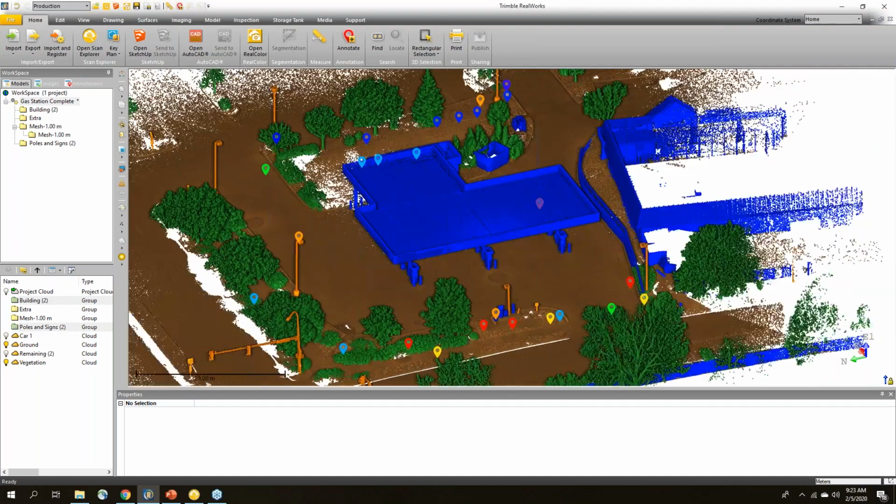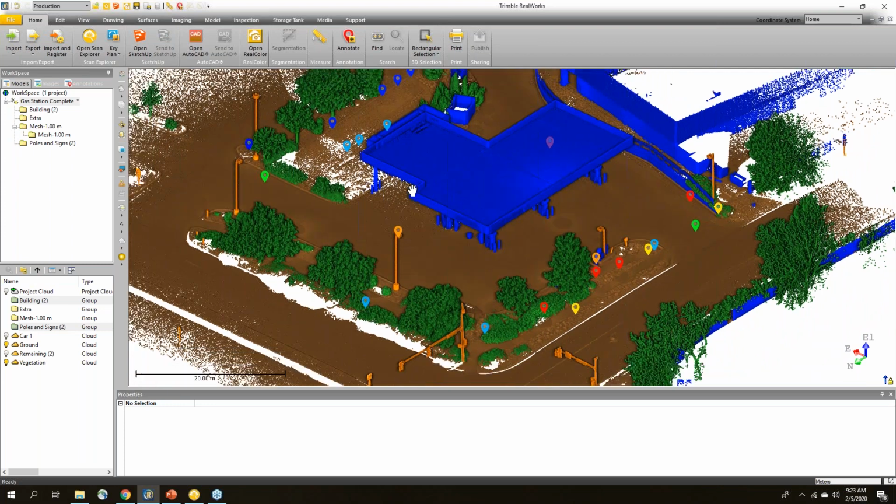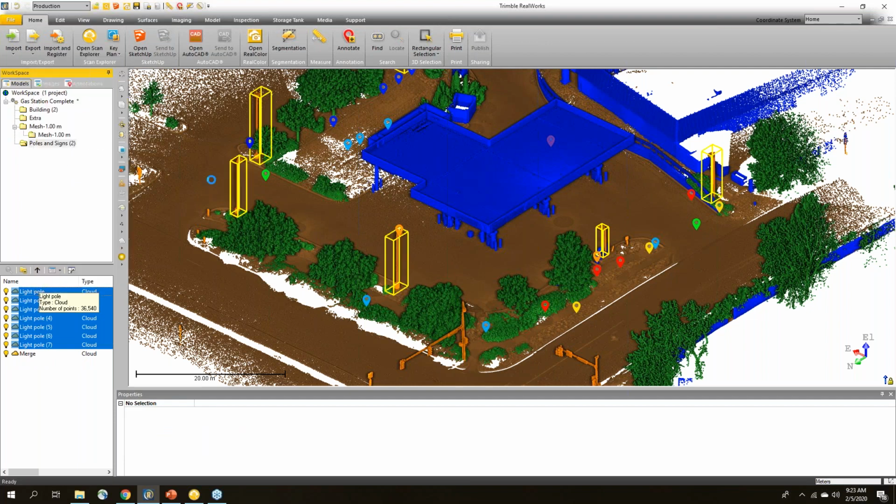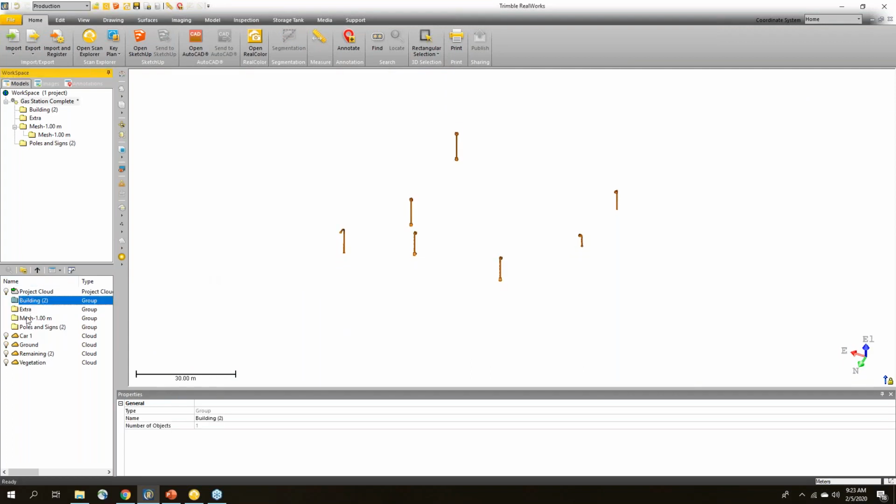But the classifications are super useful for cleaning things up and making it easy to look at and identify. For example, if I just wanted to see the light poles, I could go into these poles and signs, select all my light poles and choose view only this. And in that case, I see only the point clouds that are associated with the light poles. So again, very nice to go in and quickly identify things using that capability. Just going to display all of the objects again.